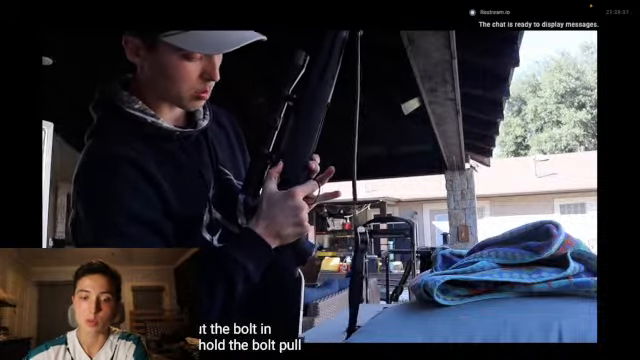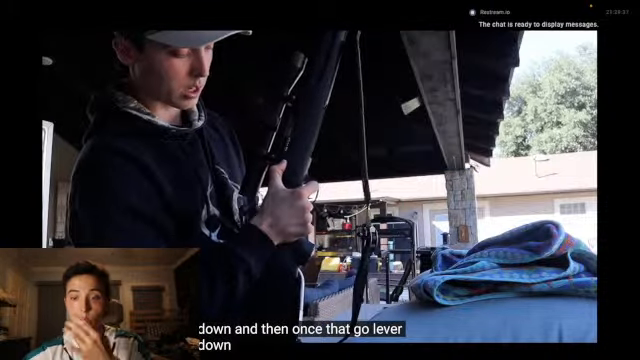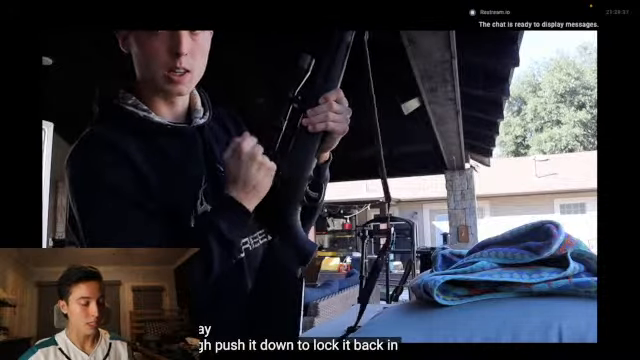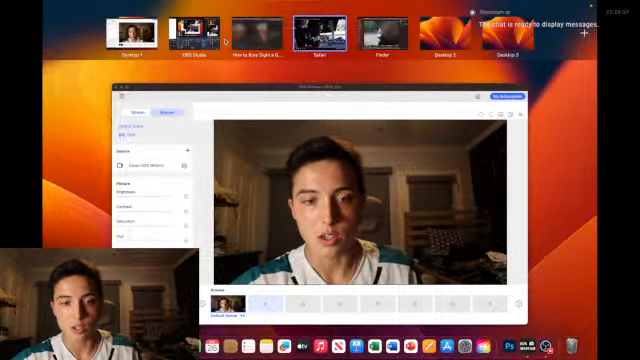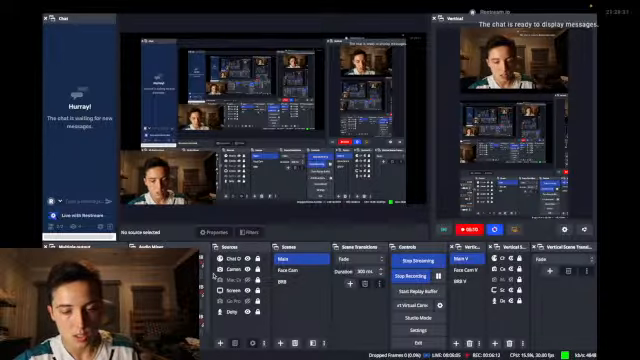hold the bolt, pull the trigger, push down, and then once that lever goes down, you're gonna push it all the way through. Push it down to lock it back in, and then your bolt is back in and stuck in there. I've gone through it. Put it back on safety, put your rounds in, take it to the range, finalize it, make sure it's good.